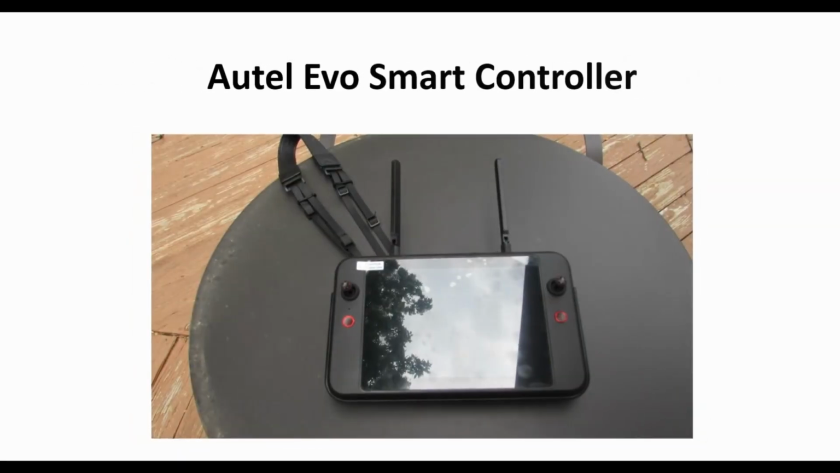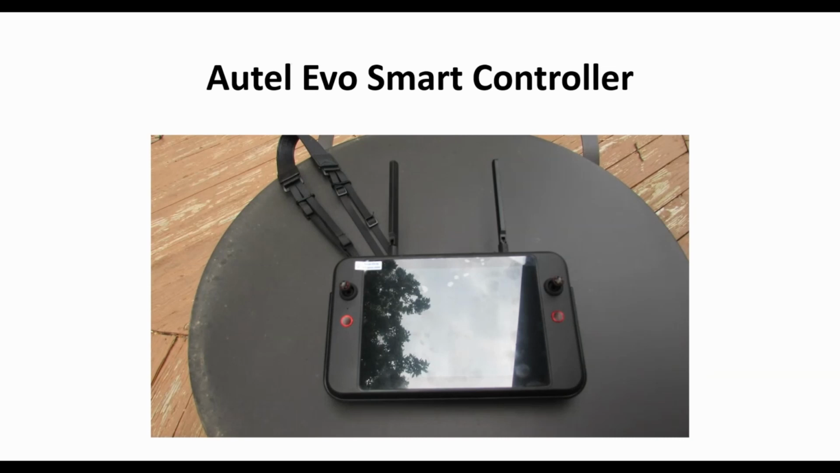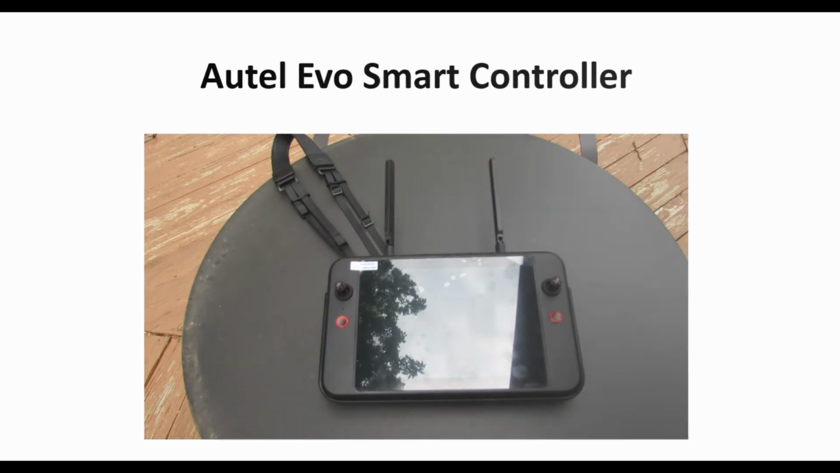Now, the smart controller is one of the latest pieces of hardware that's come out, and this is the version 2. One of the things I like about it is that the screen dimensions give you a lot more real estate to look at. It's easier to view the work that you're doing. The smart controller also has a built-in fan to keep it cool. It has a very bright screen so you can see it in clear sunlight. You'd be able to see it here, except I've got a reflection going on at an angle.